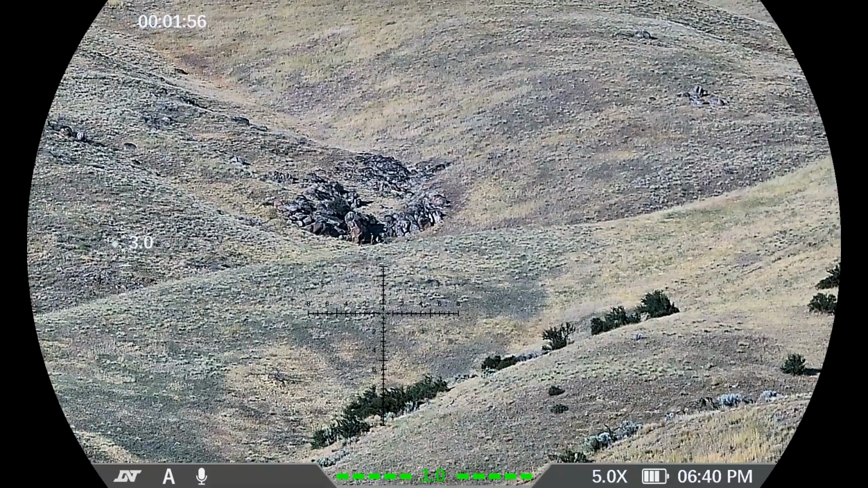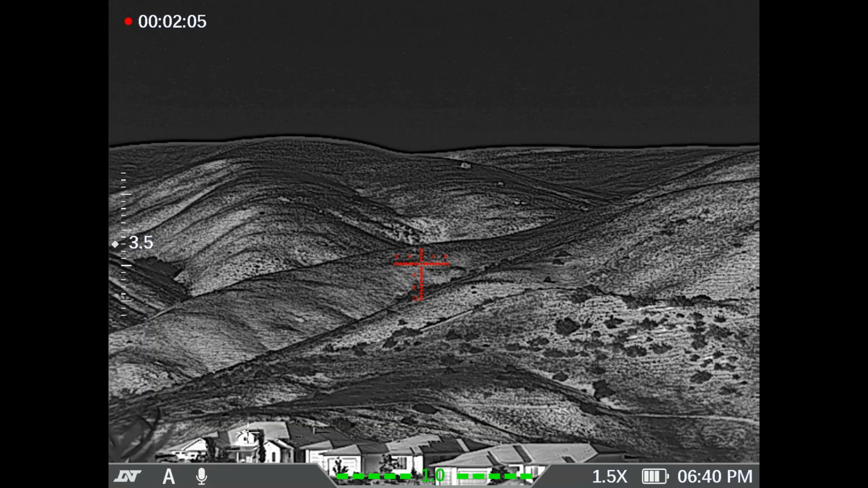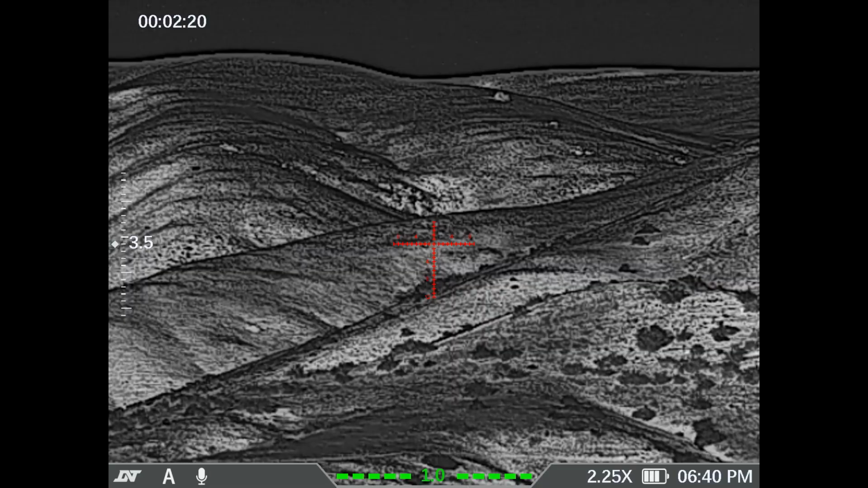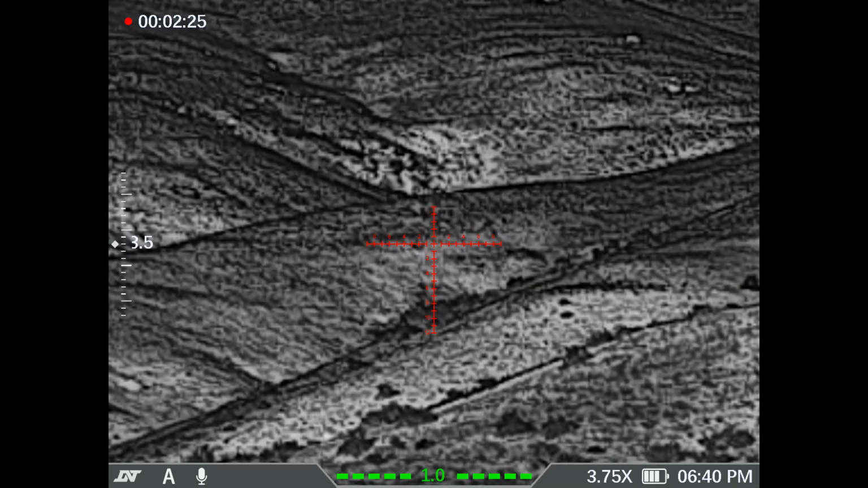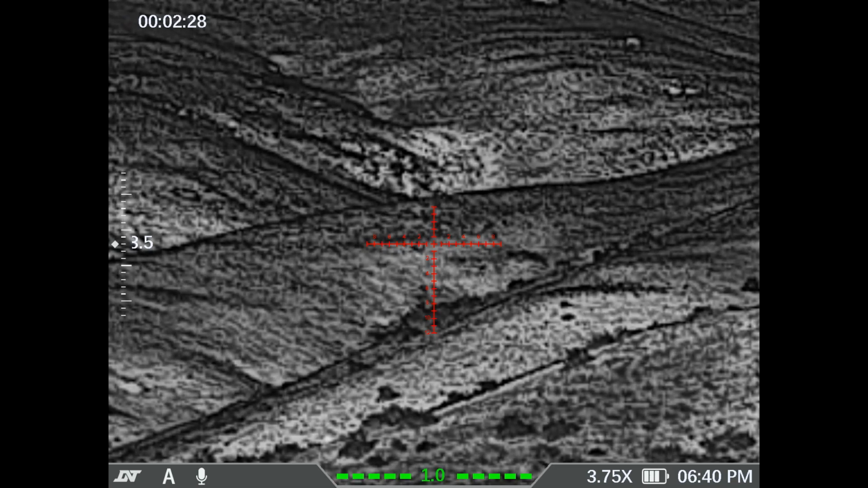So the thermal, if I press this button here, it would go into thermal mode. So thermal is a different zoom magnification. By default the zoom's 1.5. The mode that I'm currently in is black hot. I prefer black hot. So this one will zoom from 1.5 to 6. So if I zoom in, there's 2.25, 3, 3 3/4, 4.5, 5 1/4 to 6. There's a focus ring on this.